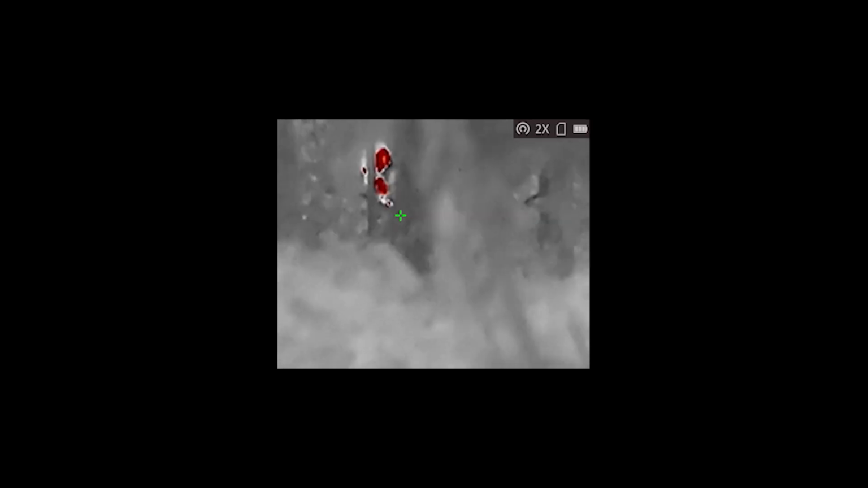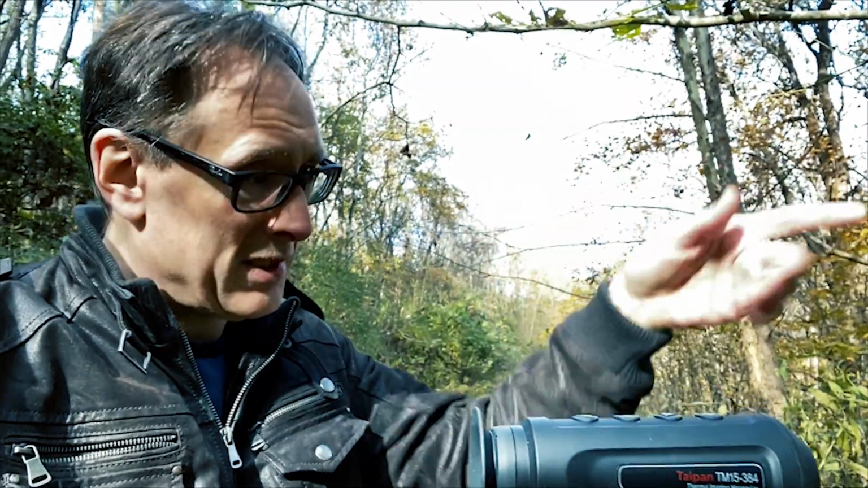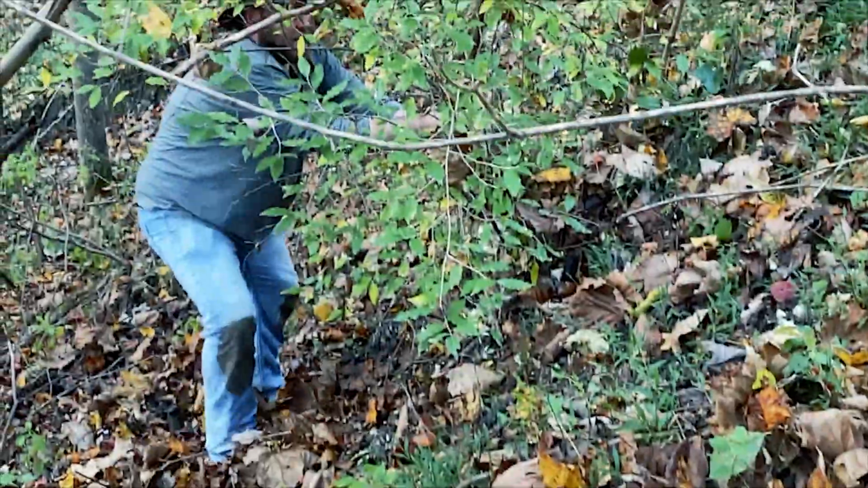This would be absolutely impossible to traverse at nighttime without some kind of visual aid, in my opinion. I don't know what it was, but whatever it was was moving around down there, and it could obviously see in the dark without falling over the hills. When he gets up here, he'll tell you more about that, but it's pretty treacherous down there. Joe's making his way back up the hill now from down in the valley. Okay, made it back.